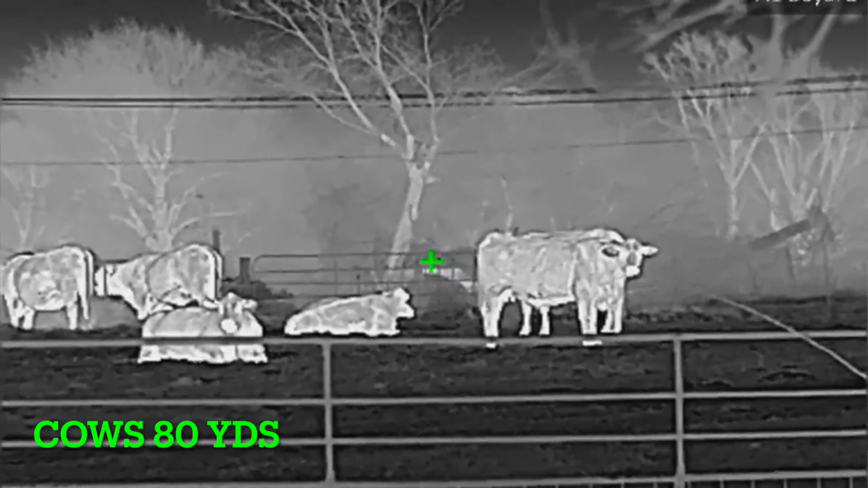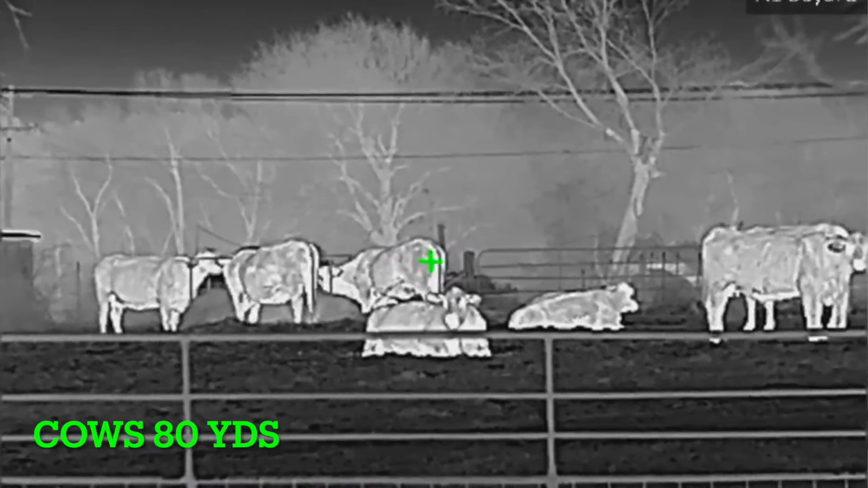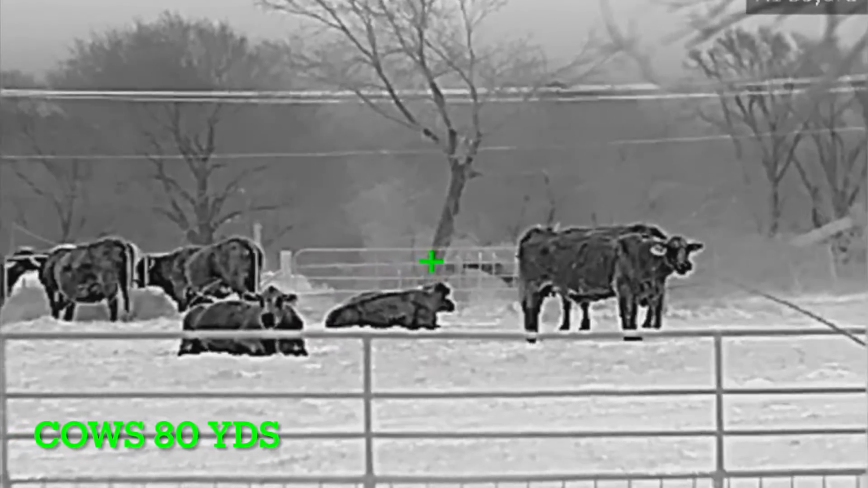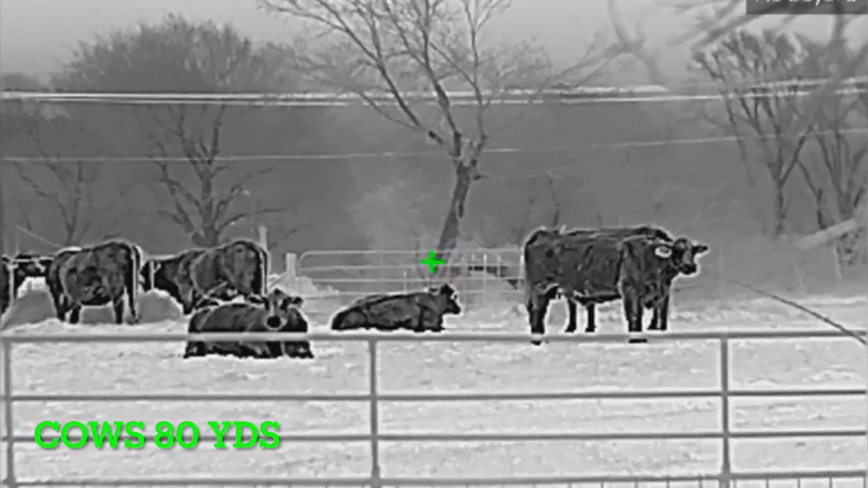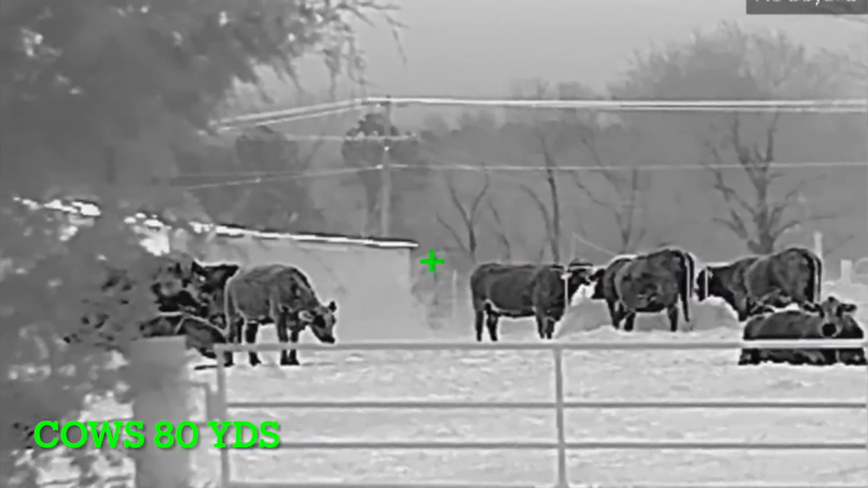The next thing that you're going to see stand out, and I don't know if you picked up on it on the specs, is that this is a 12 micron thermal sensor. The version 1 was a 17 micron thermal sensor. I don't know if most of y'all know this, but I can give a quick explanation of why 12 would be better than 17 in this instance.